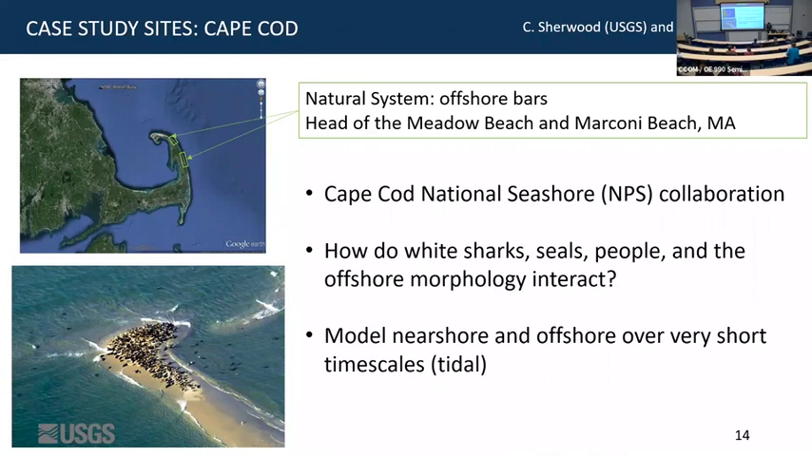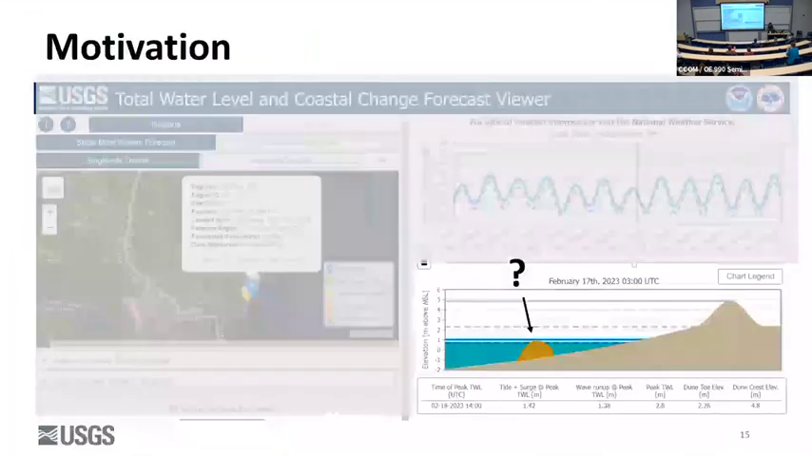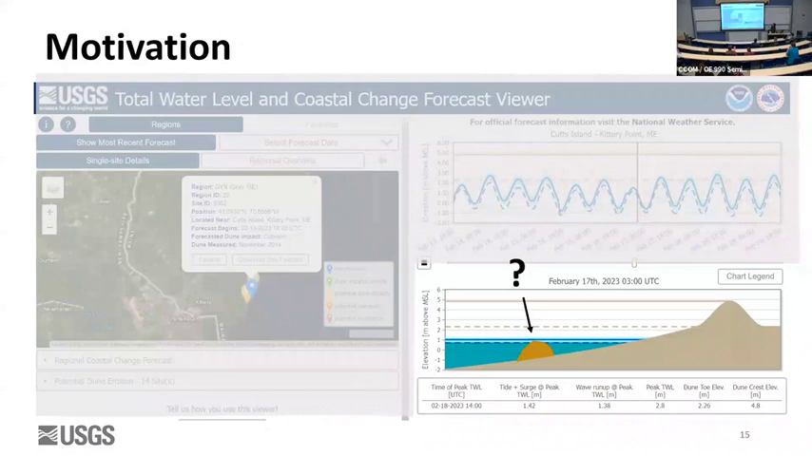This is a statistic that scares a lot of people. And so our part of the job is not shark related, but the USGS is trying to monitor where that bar is. And also, if you add a bar, back to our total water level viewer, what happens if there's a bar? How does this affect runup? And is this something that we can incorporate into the total water level models to make any difference? Is it something we need to include?